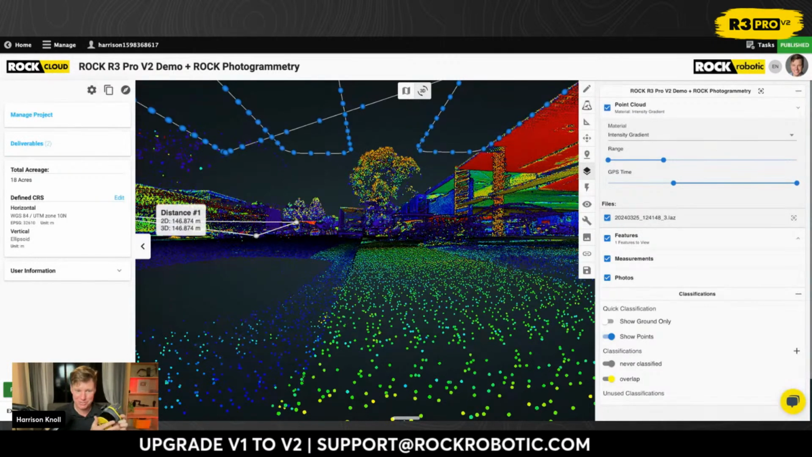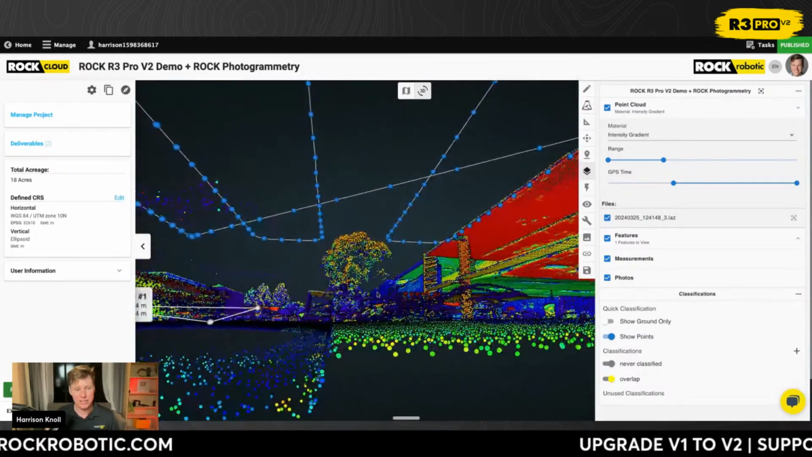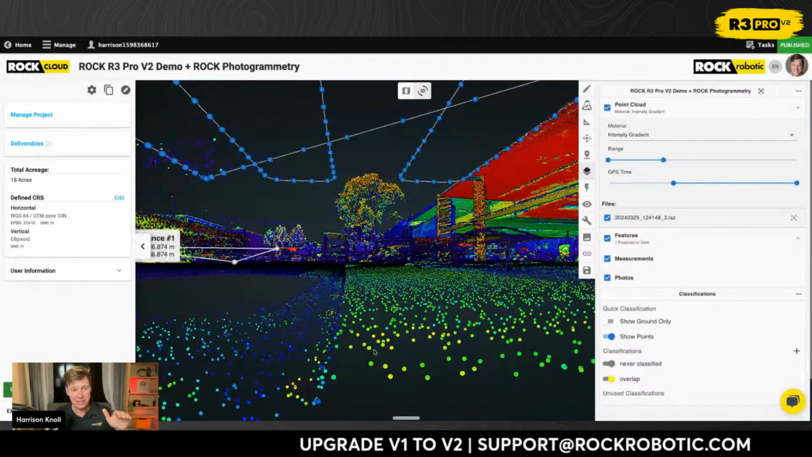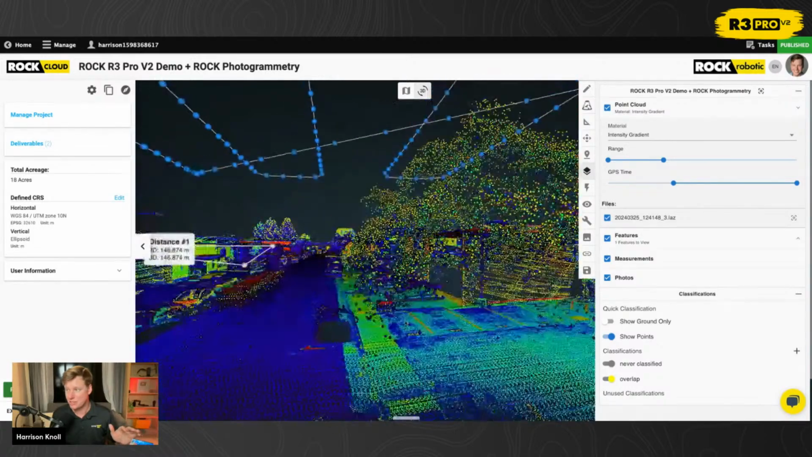So I talked about the IMU. Now we're looking at these very fine, sharp features. And sharp features are something that you don't get. If you were to look at the DJI L2, you would see you can get very good vertical accuracy, but it'll smooth over everything. So all the curves disappear, all objects.